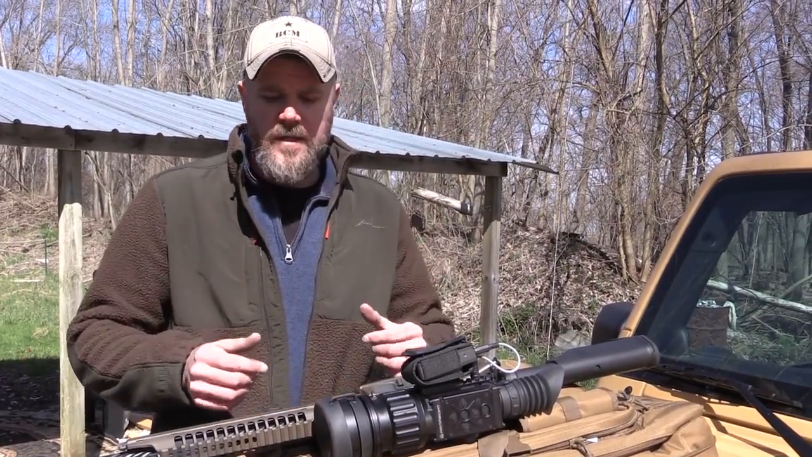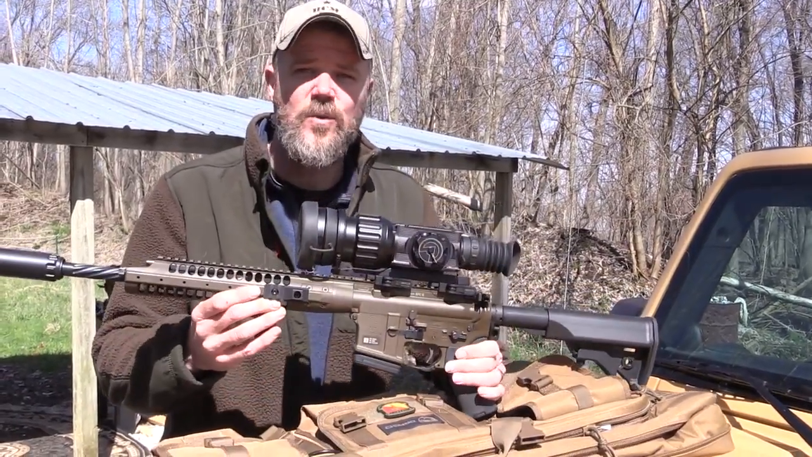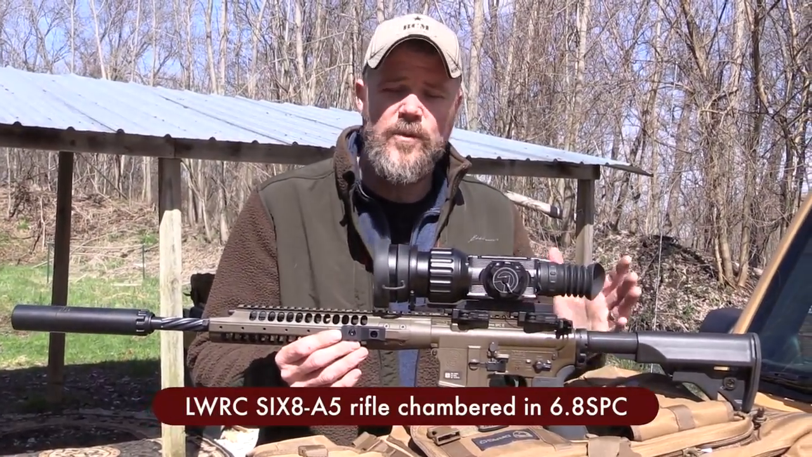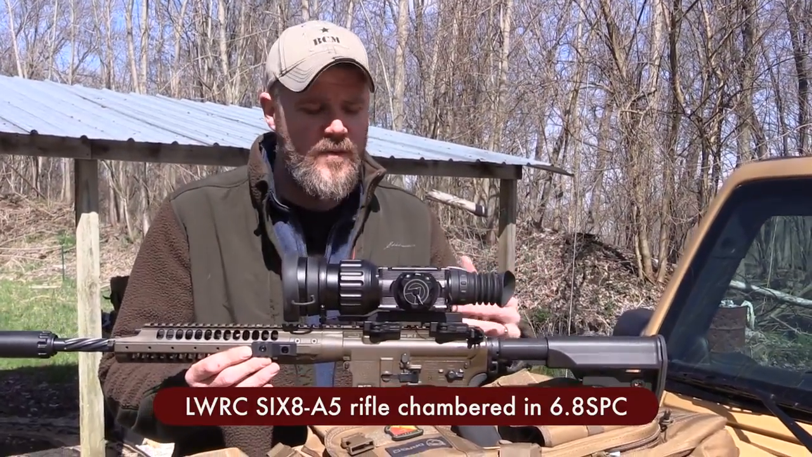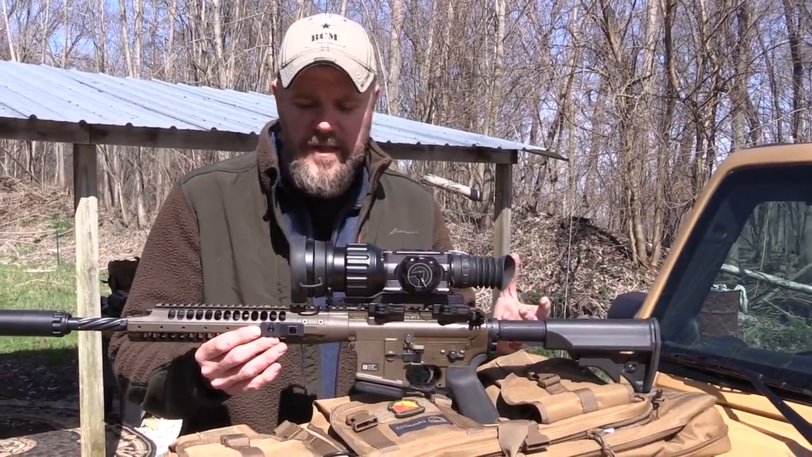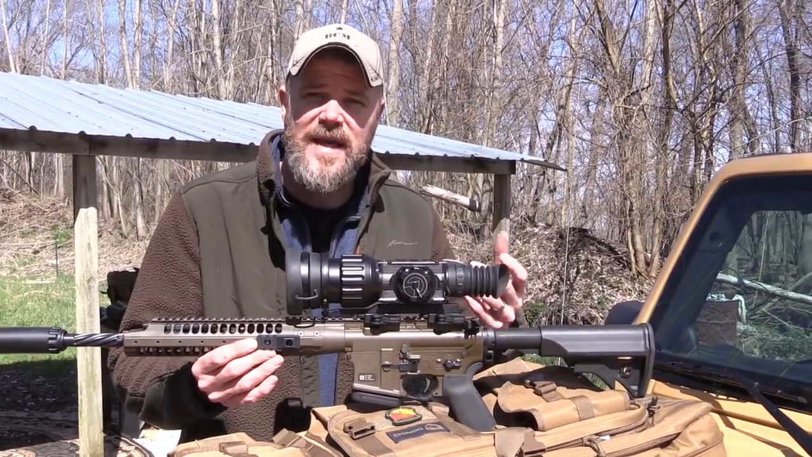One reason I wanted the 6.8 over the 6.5 Grendel was because of the rifle. LWRC sells the 6.8, which I have here, so when I got home I had to pick one up. I really was impressed with Todd's rifle. I've always liked LWRC rifles. I liked that I could get the full ambi lower, all the features of the standard M6-type rifles that LWRC sells, except chambered in 6.8. And again, this gun is built around that cartridge.